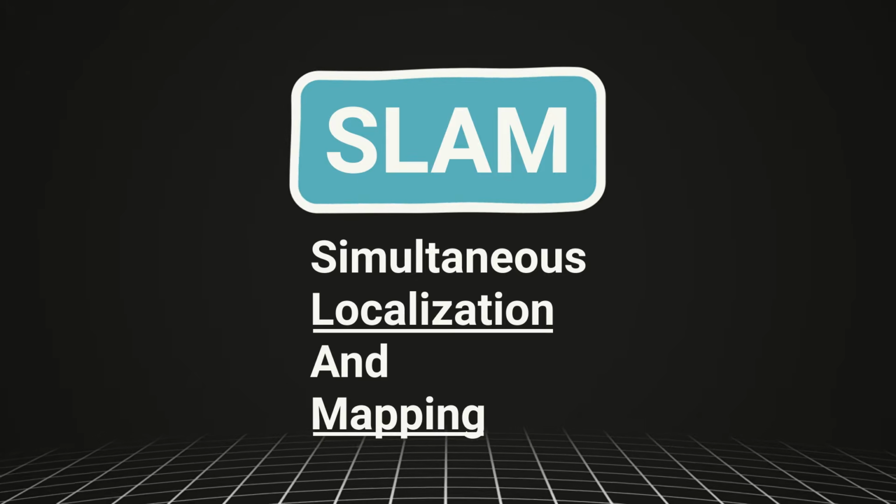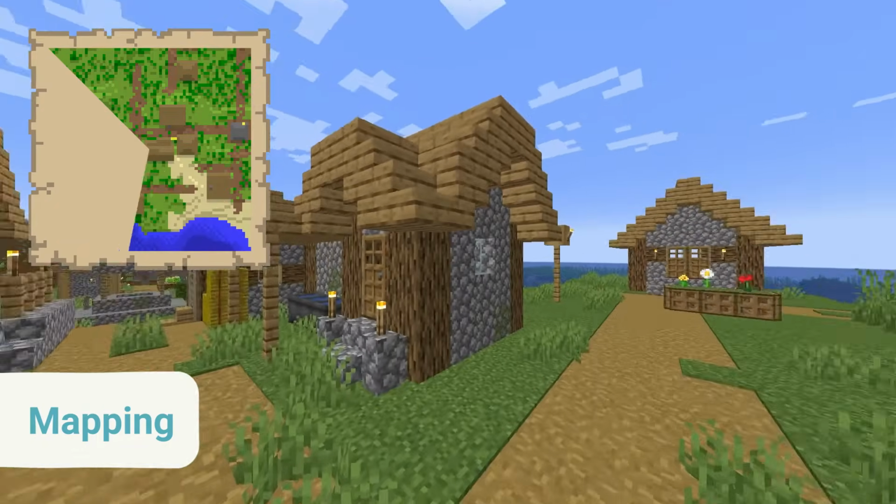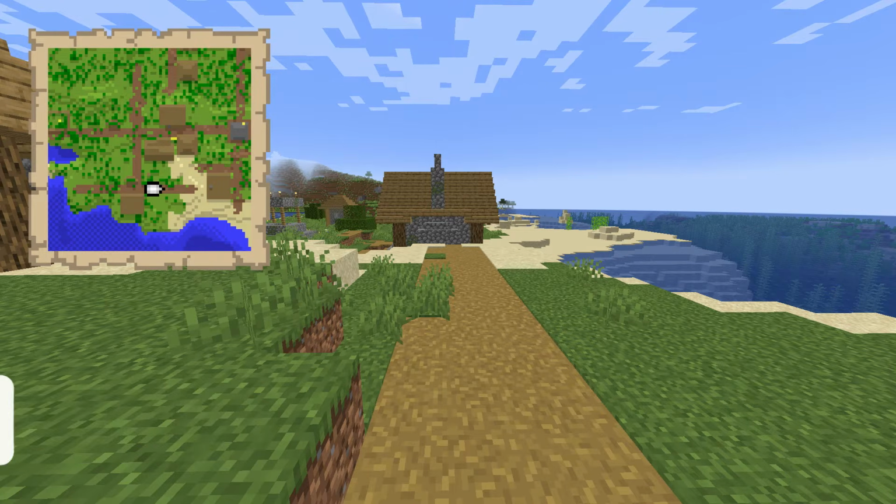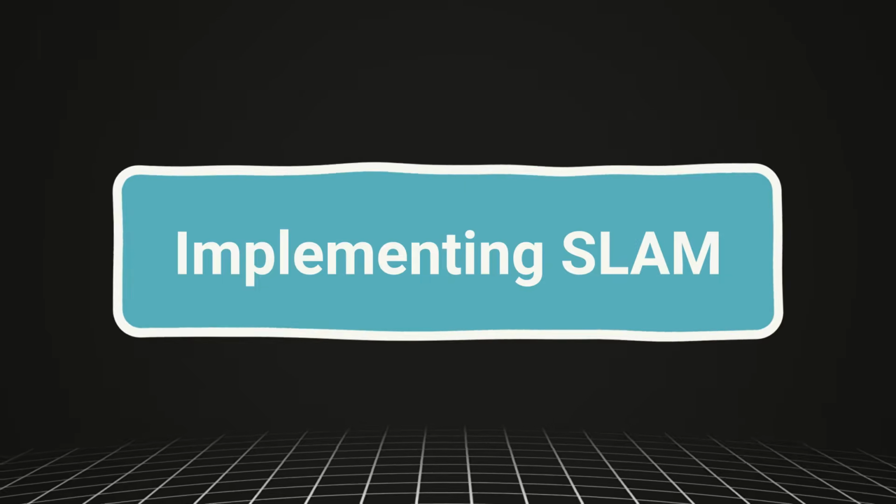But what are mapping and localization exactly? Mapping is taking in your surroundings and recording them for reference later into a model of the world. Localization is then taking what you can see and trying to place yourself in the map given what you can see around you. These are essentially the main steps of SLAM, but how do we turn this process into something that can be used on a robot?